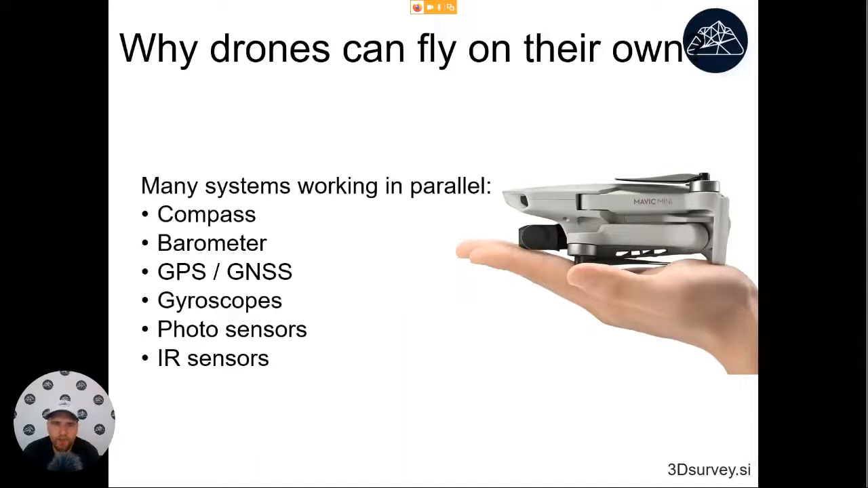They usually have GPS, GLONASS, all of these different satellite receivers. They have gyroscopes inside, which is one of the most important things that allow them to fly because it tells them which way is up, which way is down.